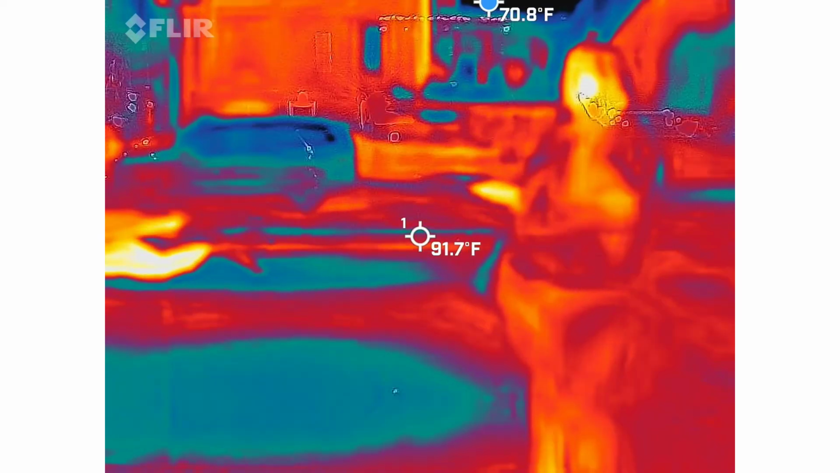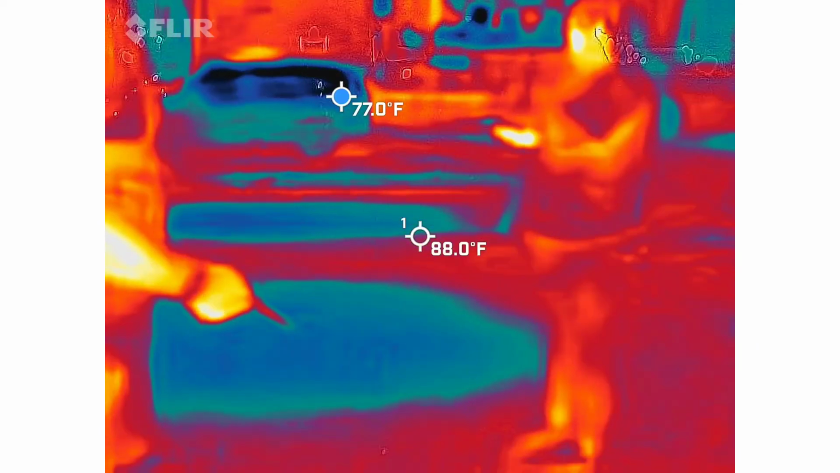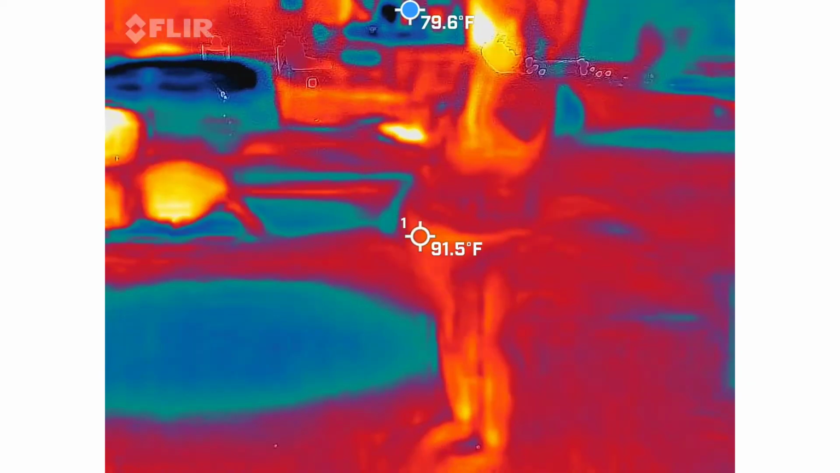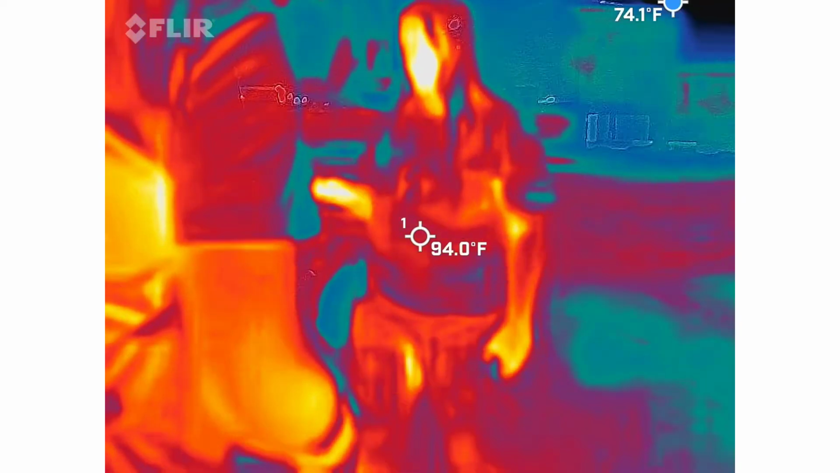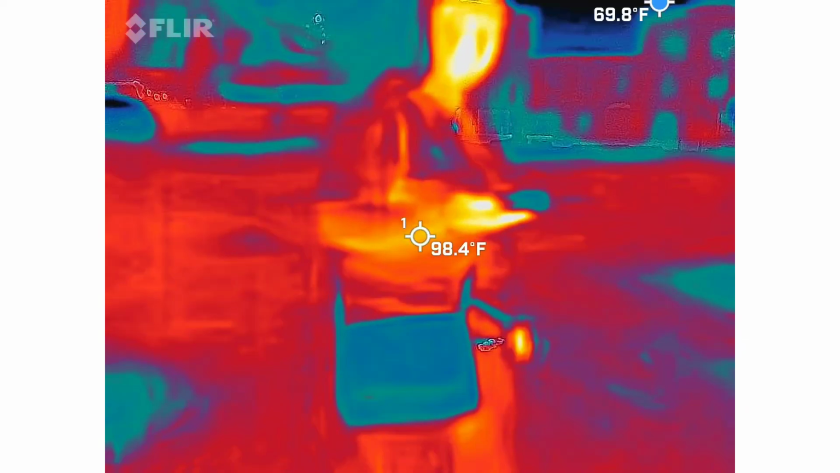Done at 12.2. Let's escalate it past 14. Seeing a 20 to 25 is about average here. Okay. But obviously, I'm going to tell you what some of the readings I have had. Anything crazy going on with yours?